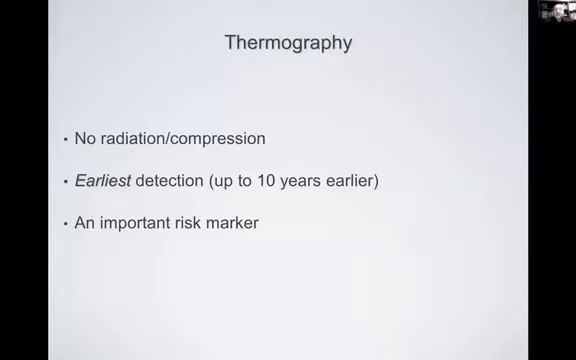In this study, the only risk factors that were more significant were a previously abnormal breast biopsy. The other thing of note in this study is that as far as false positive thermograms go, over a period of 10 years, the number of false positive thermograms, in other words, thermograms where no cause was found for the abnormal thermal pattern, was less than 2%.